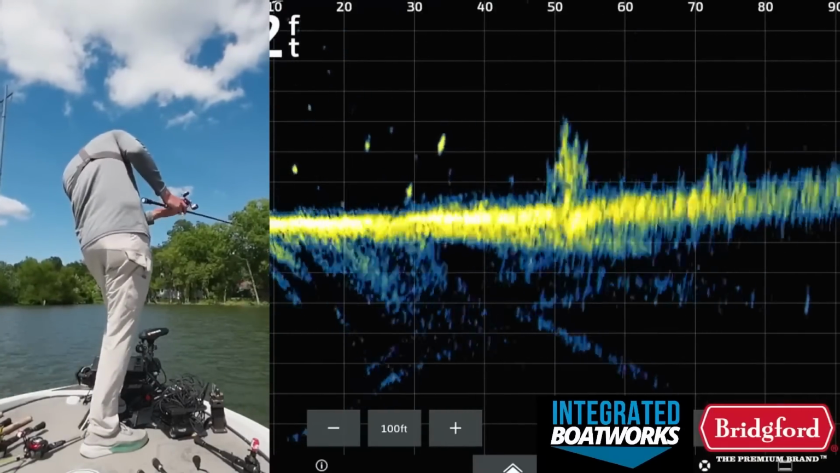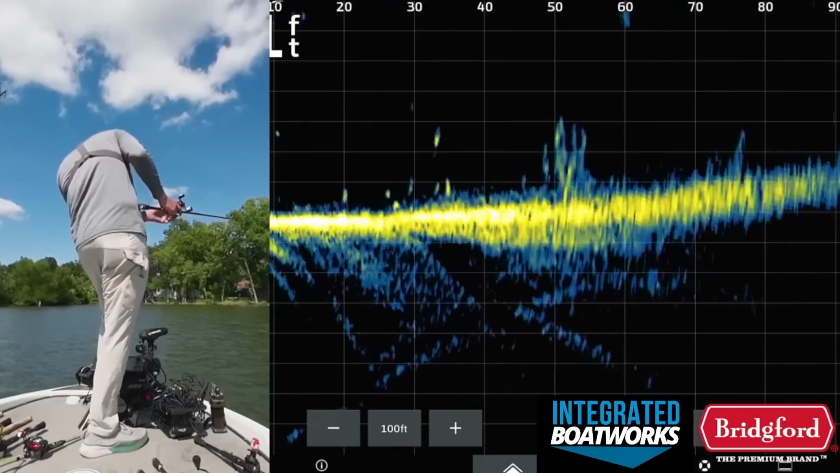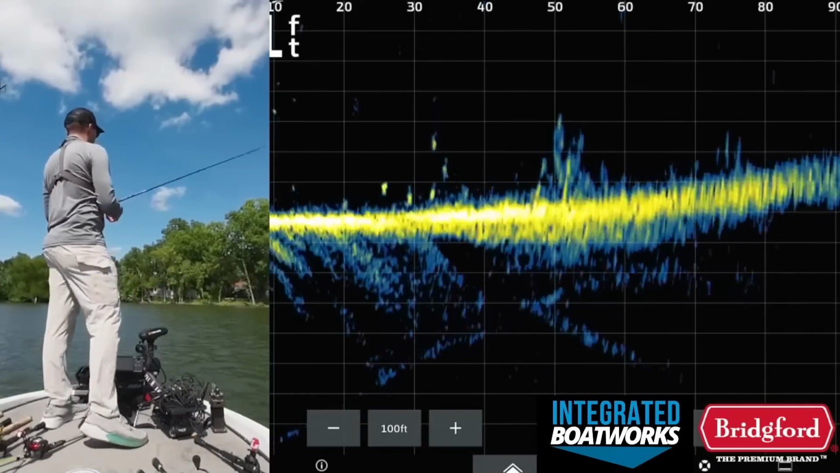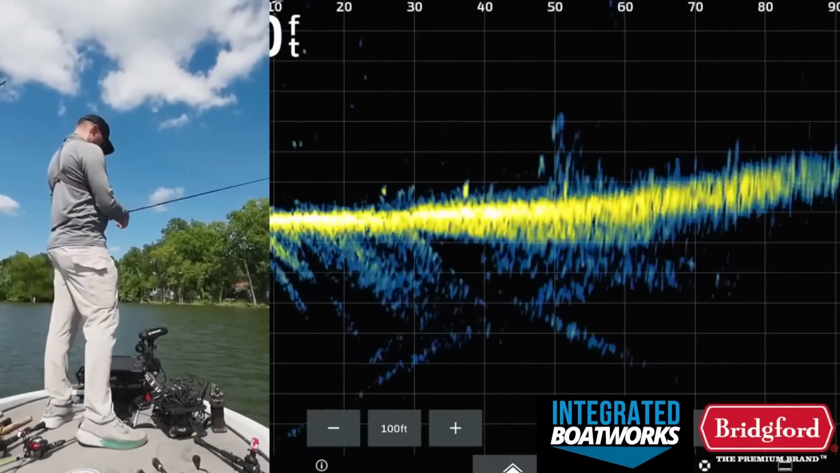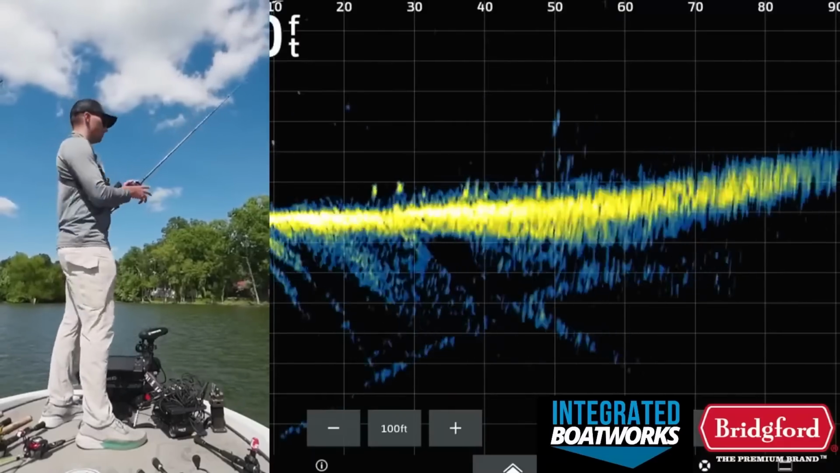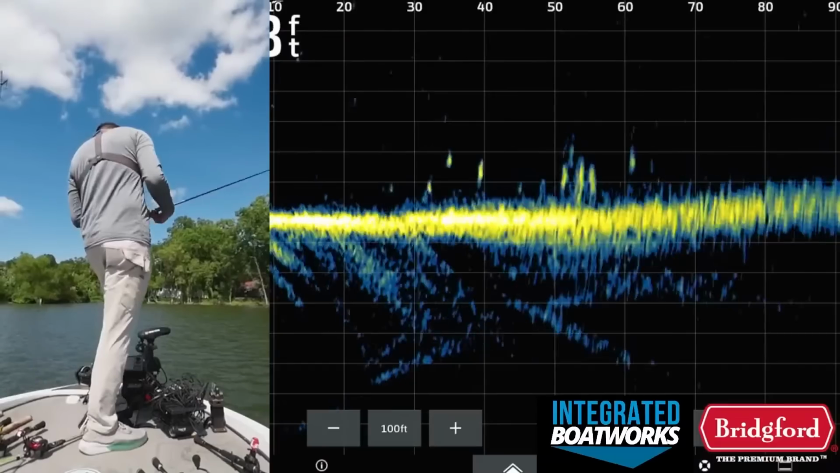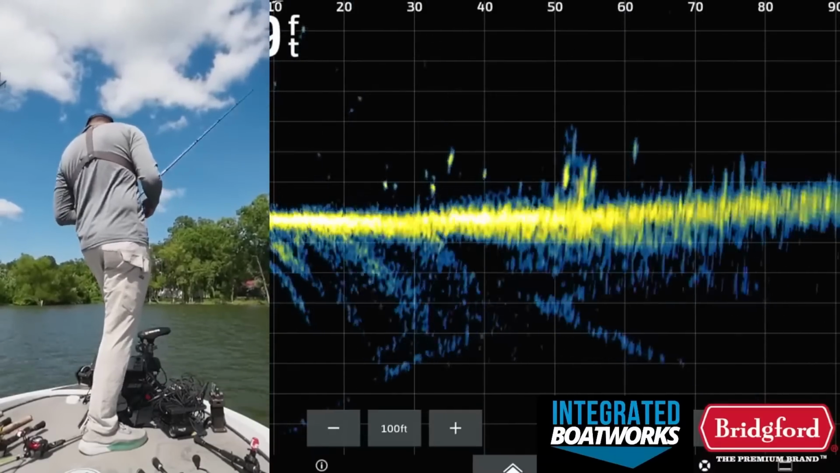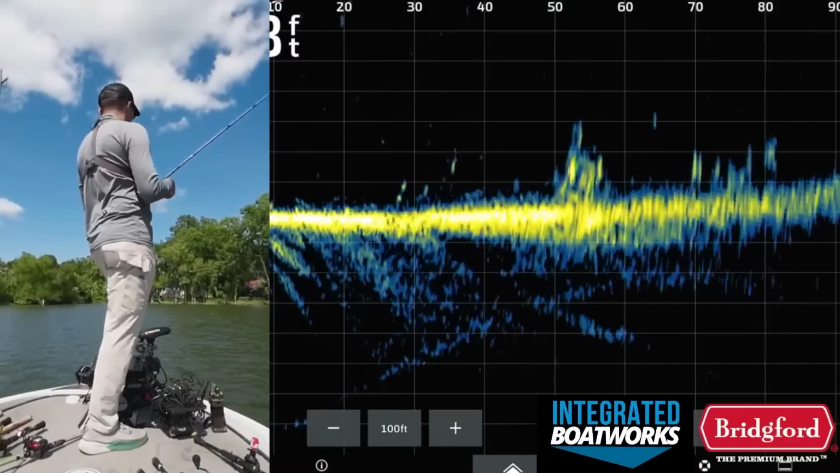There's my jig. Come on, fish. Throwing the football jig down there just because it's deeper on these piles.